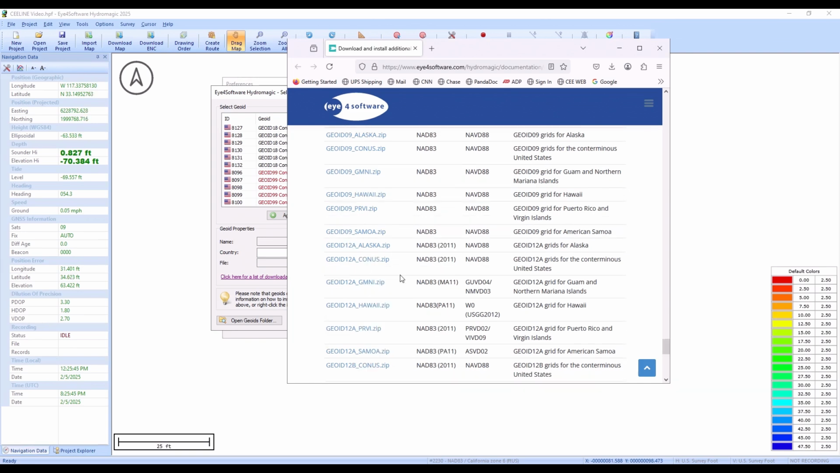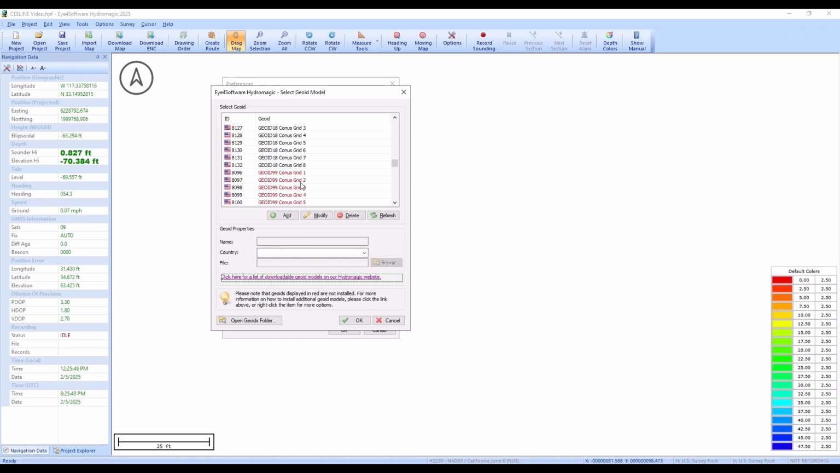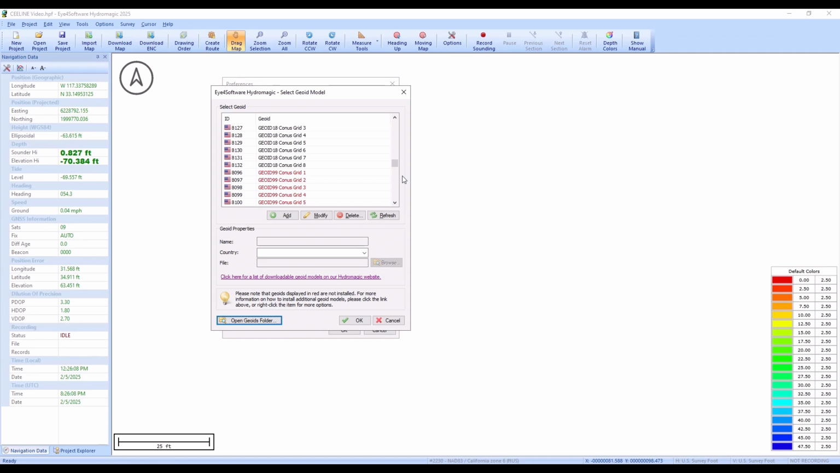I've already downloaded some of these. So you pick the file you want, download it, and then when you have downloaded it, you've got this handy button here that says Open Geoids Folder, and that will open the Hydromagic folder. It's kind of a little bit hidden down in the depths of your computer, so it will open this folder, and then you can just go to your downloaded file and paste the file in here, and then you would simply close this dialog box and open it again, and your geomodels will appear.